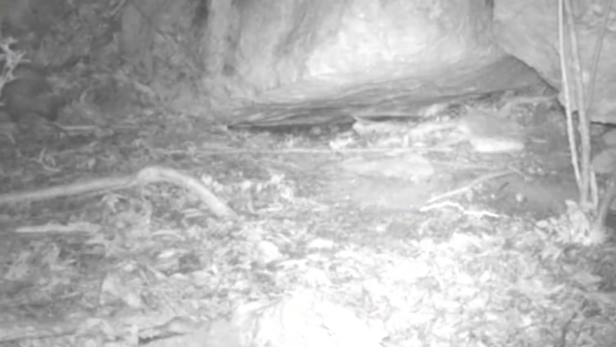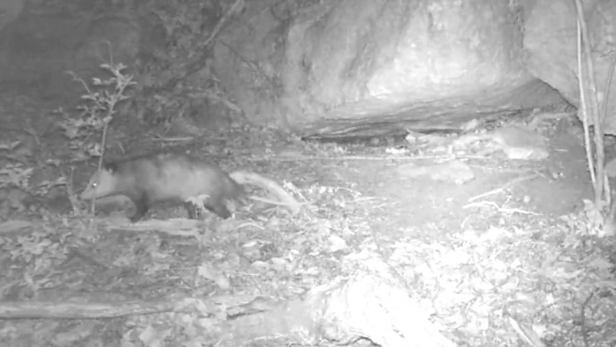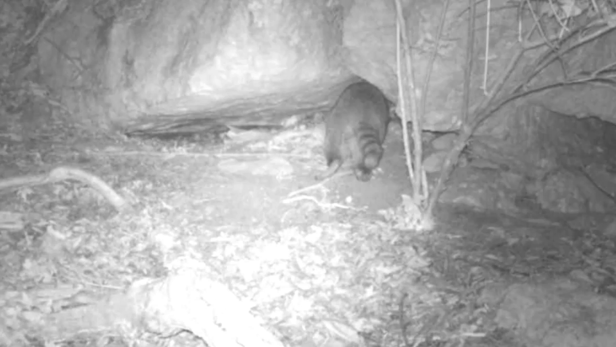Come dark, the old possums are out of that rock. They're out foraging. They ain't carrying leaves no more though. They're out looking for sawbriars to eat on, weeds. They just love that stuff.